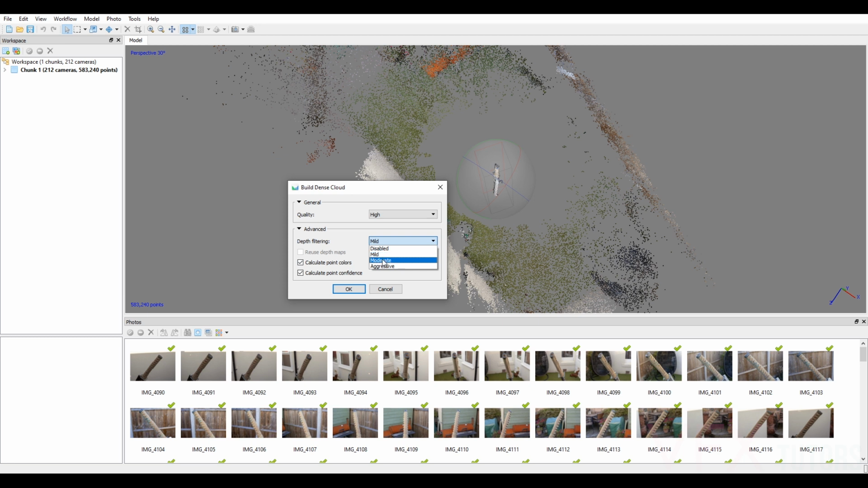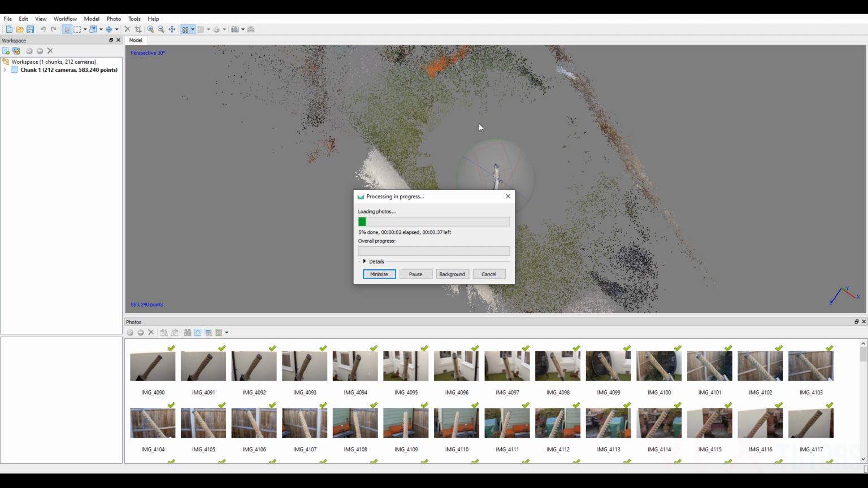and we can leave it on mild or moderate for depth filtering. Sometimes I leave it on. I probably only go between mild and moderate, so I'm just going to put it on moderate, and I'm going to select OK. So the dense point cloud usually takes quite a while, because it's got to do all the depth maps as well, and it's also got to do the point confidence filtering as well now. So the first thing it's going to do is generate the depth maps, then it's going to start building a high res dense point cloud. So I'm probably going to fast forward through this.